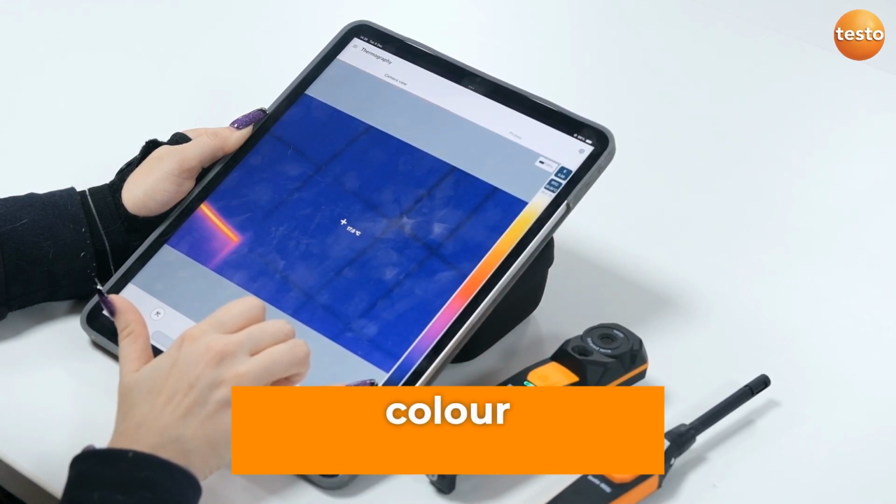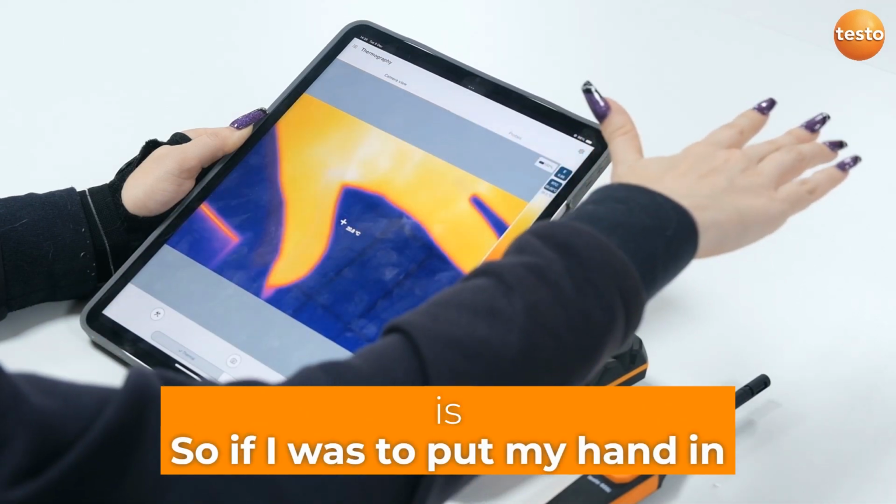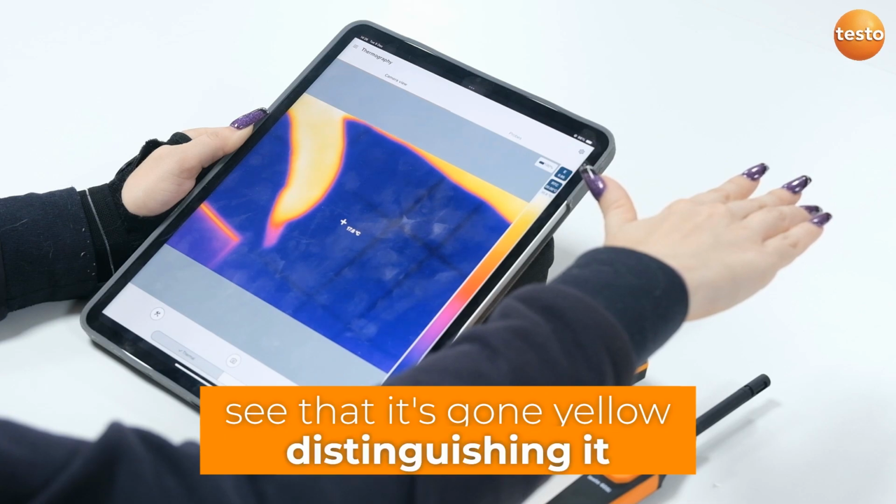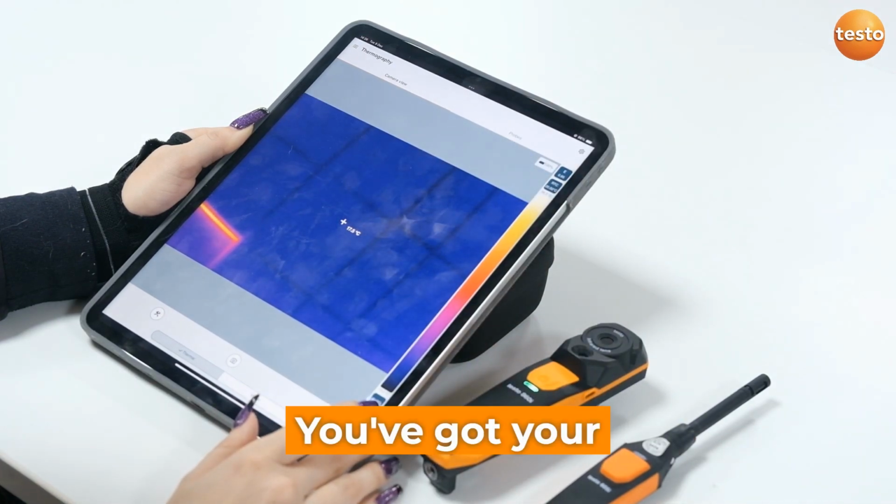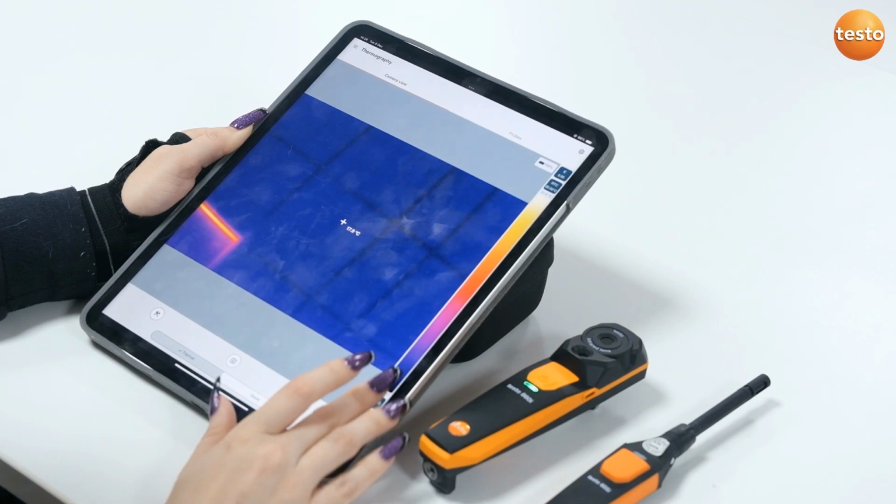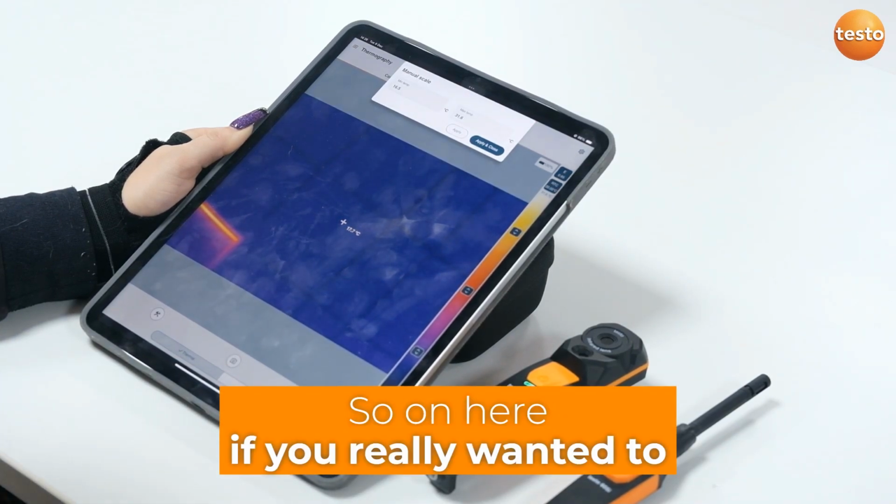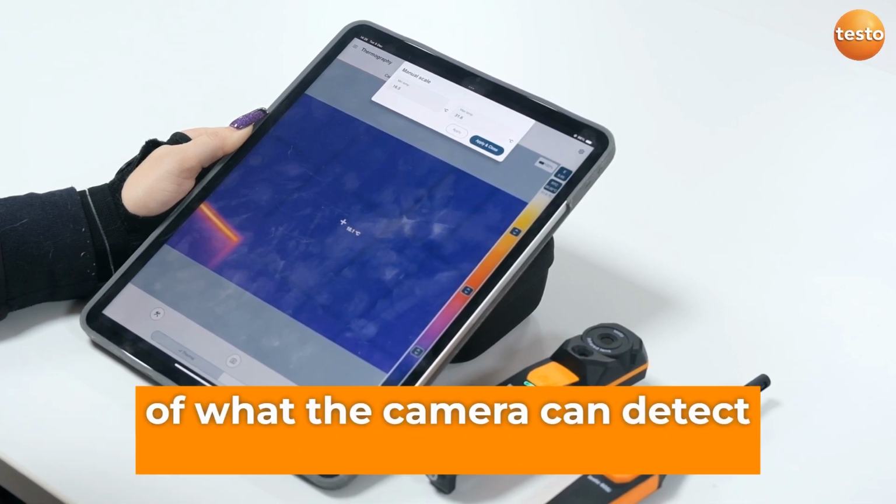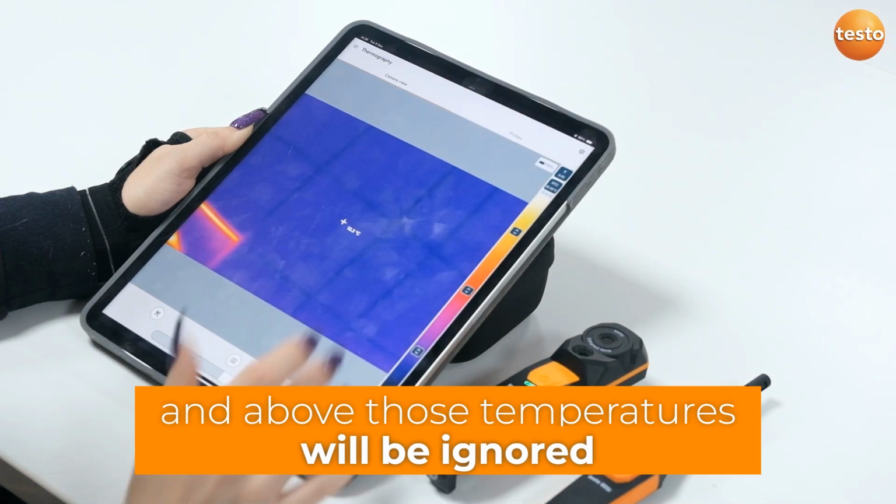You have your temperature indicator down on the side. The darker the color, the colder the object, and the whiter the object, the hotter it is. So if I was to put my hand in front of the camera, we can see that it's gone yellow, distinguishing it from the ceiling above. You've got your auto mode. On here, if you really wanted to, you can adjust the temperature scale of what the camera can detect, and anything below and above those temperatures will be ignored.